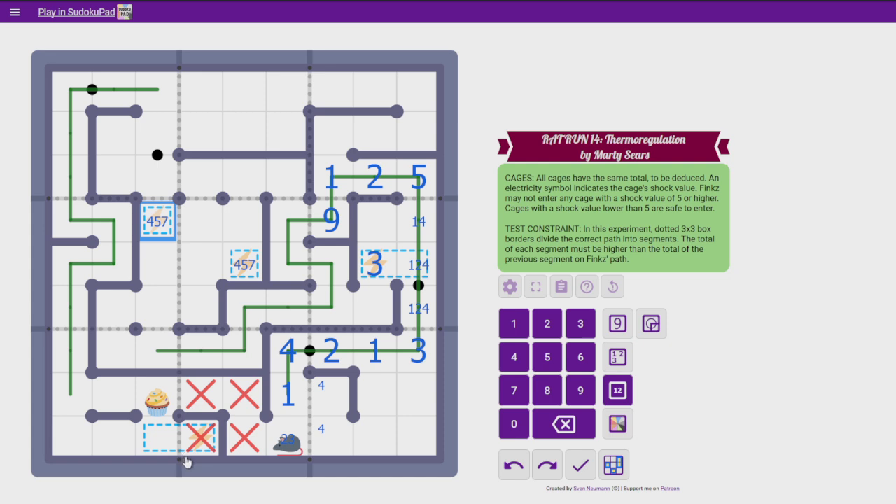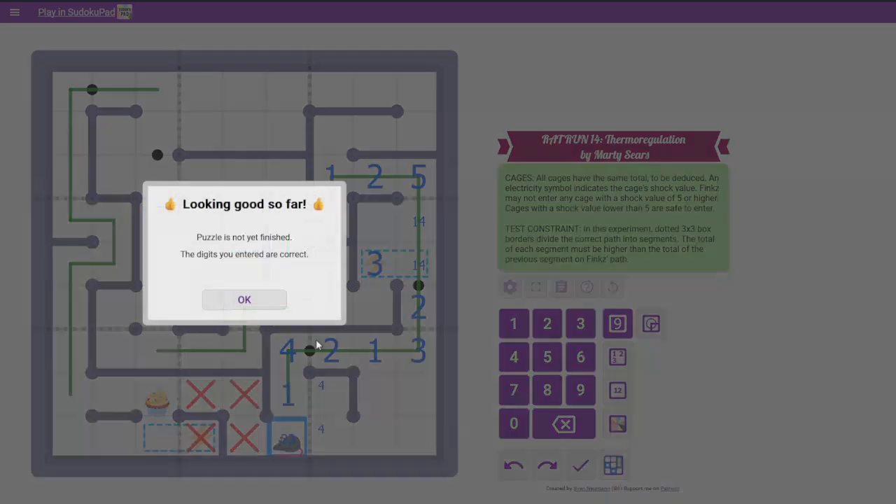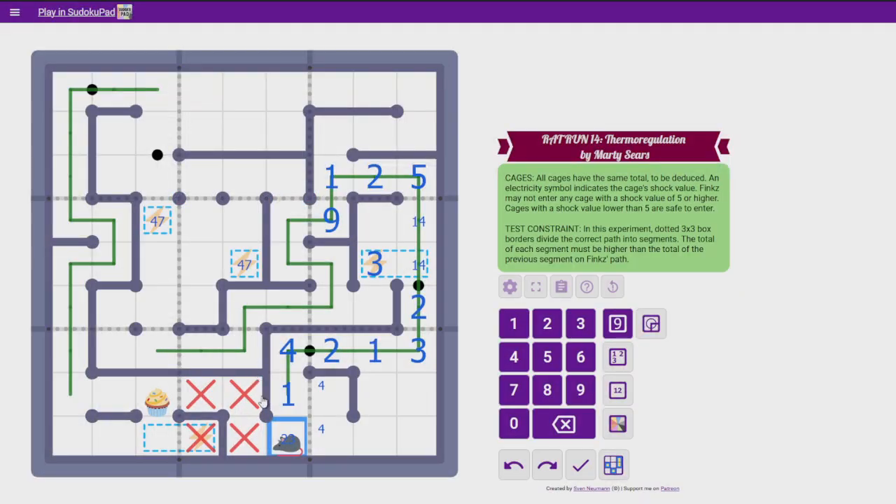They can't add up to 5. Because then, this cage would have to add up to 5. That can't be a 1 or a 4, so that would be a 2 or a 3. But then that would be a 2 or a 3, and then we have 3 2s or 3s in that row. So they can't add up to 5, which means this is not a 2, which means that is a 2. So they add up to either 4 or 7. Now, if they add up to 4, this is a 1, and that's a 3, and that's a 2. That works. There's nothing stopping that. Am I still right? Yeah, okay, I'm still right.